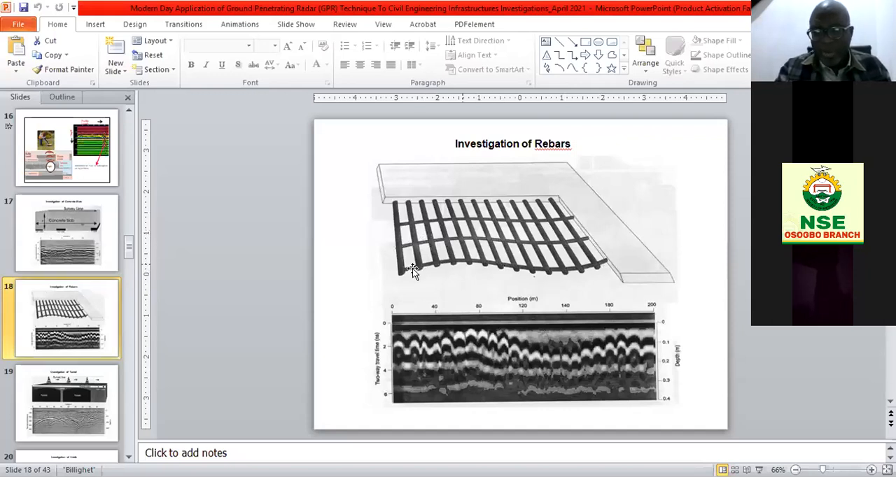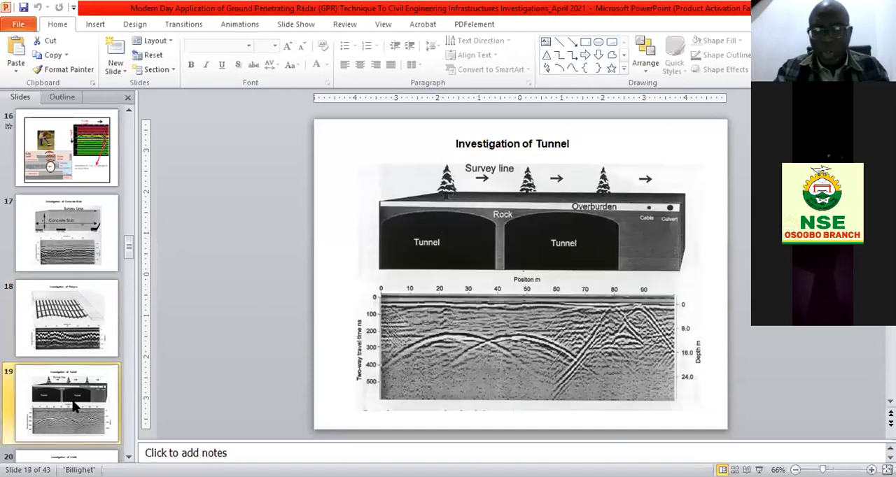So this is an engineering rebar that is buried, and you can see the GPR image mimics the rebars that are buried. Also, I remember, I will not mention the name, but it's at Apapa. They have an underground tank farm where they put petrol, where they put fuel.